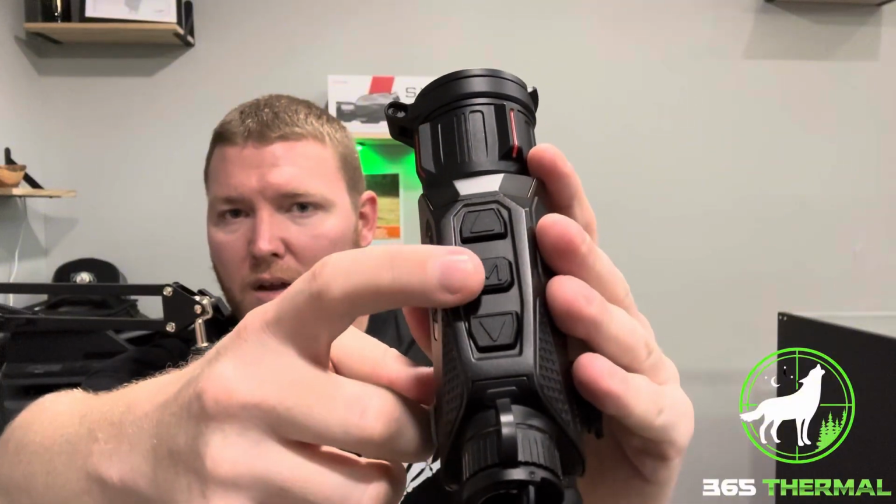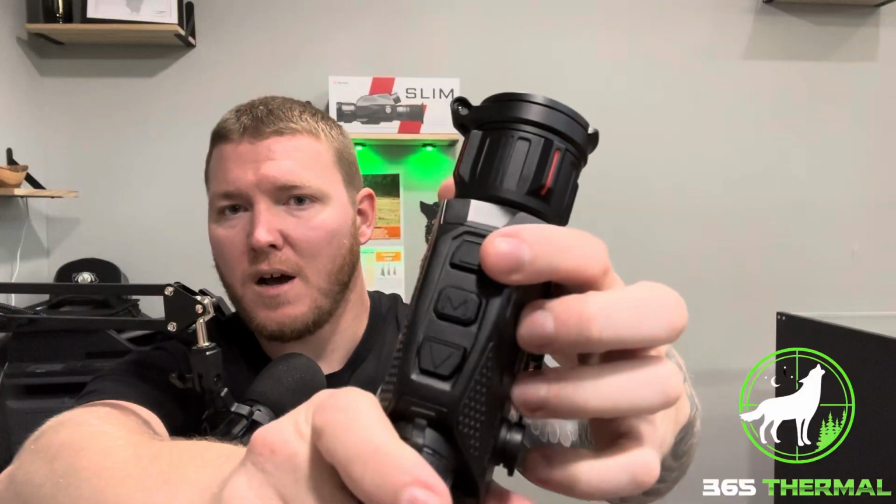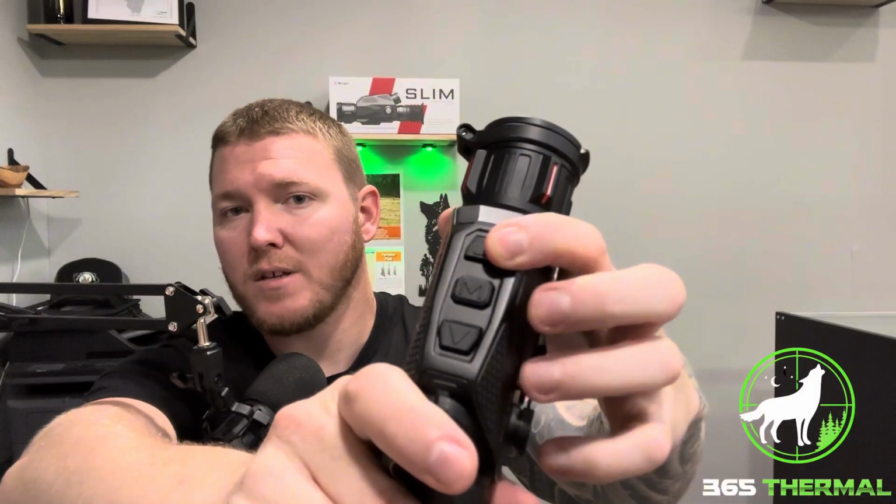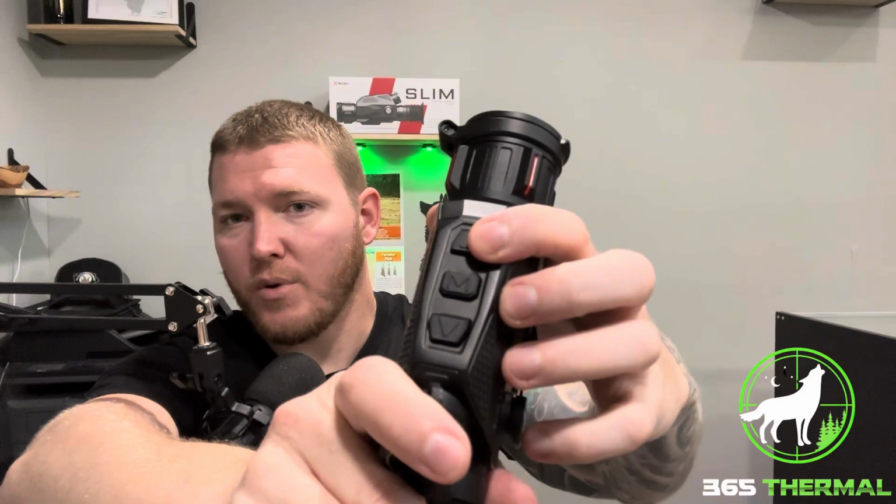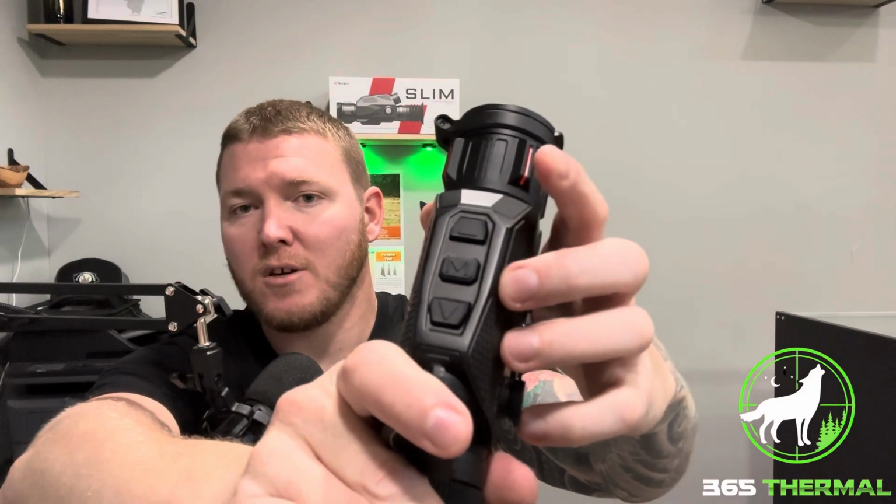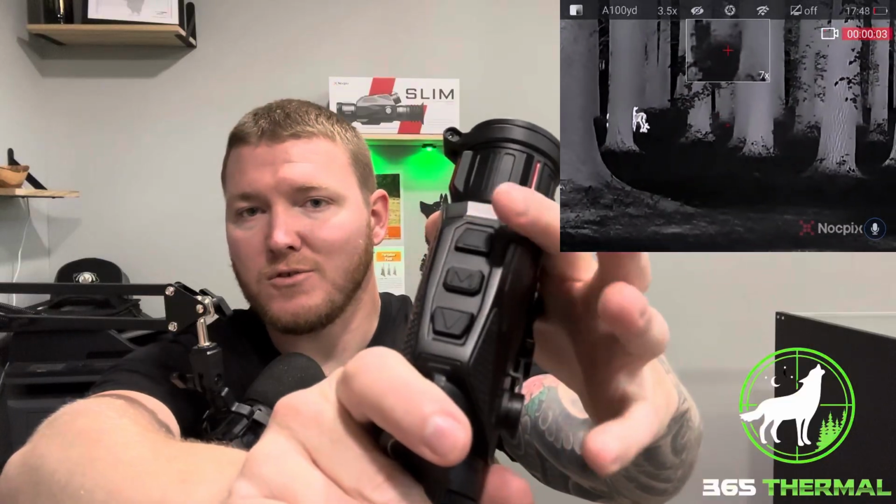You've got a down, an M for your menu, and an up. Of course, they all do different functions. Your up, if you long press it, is going to be for your picture-in-picture. You do a double tap with a long press on the second, it will bring up your picture-in-picture. And the single press on that is going to be your digital zoom function, okay?